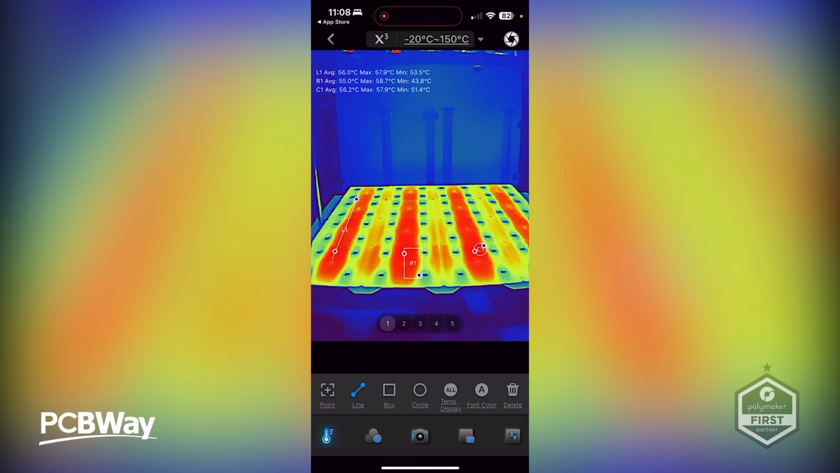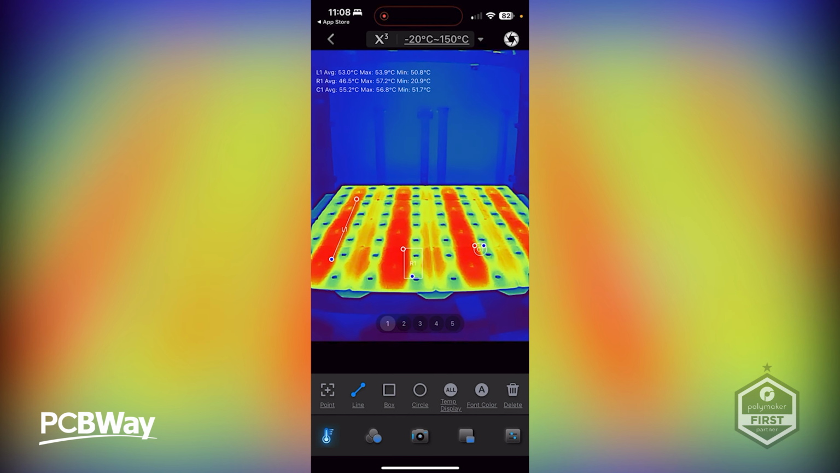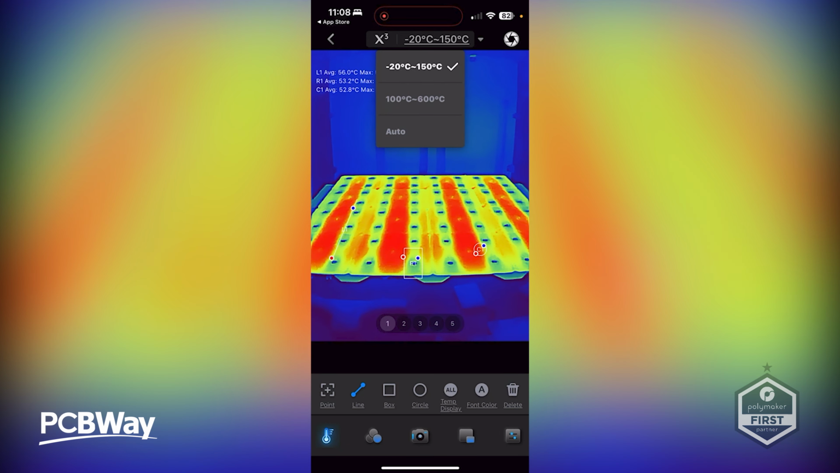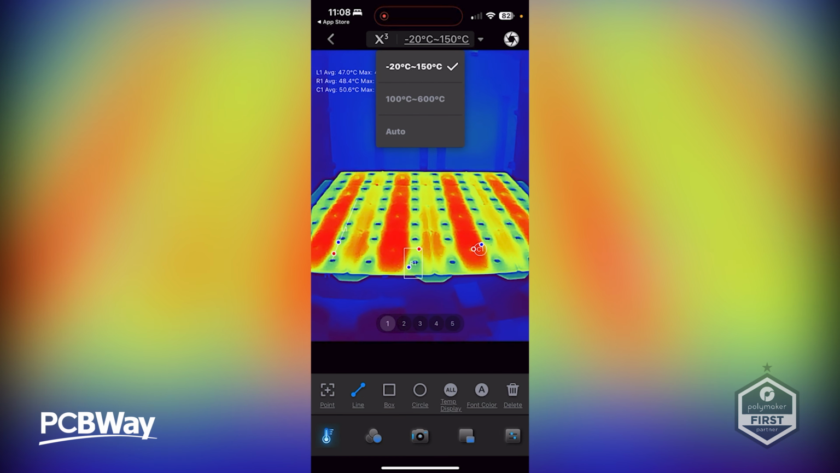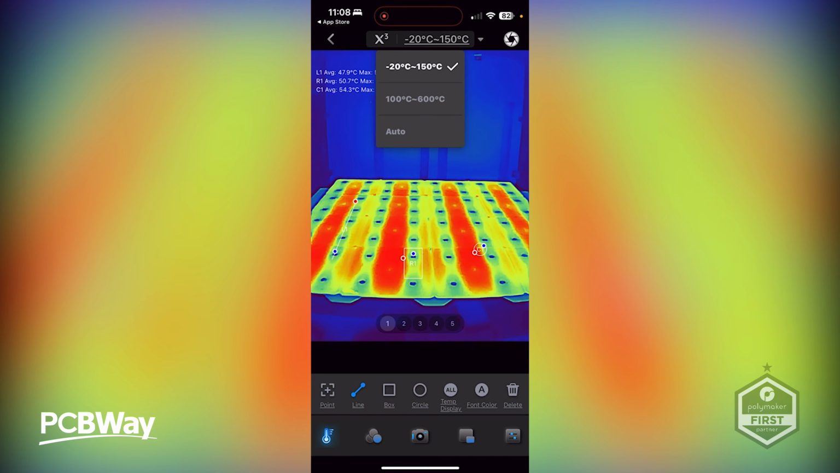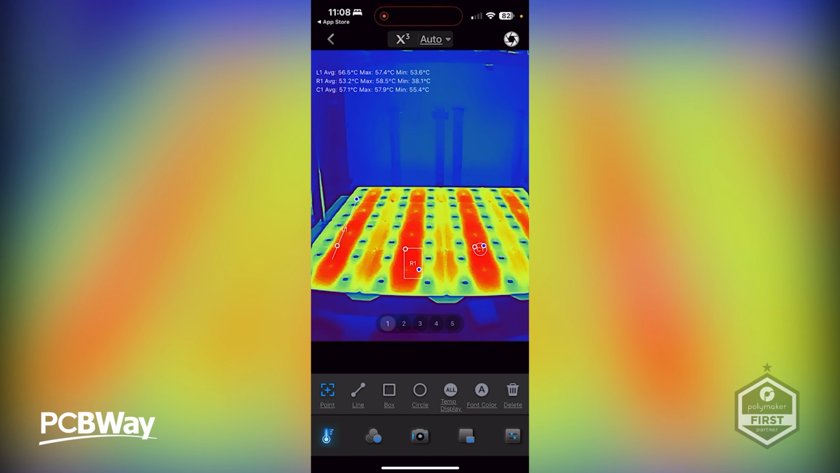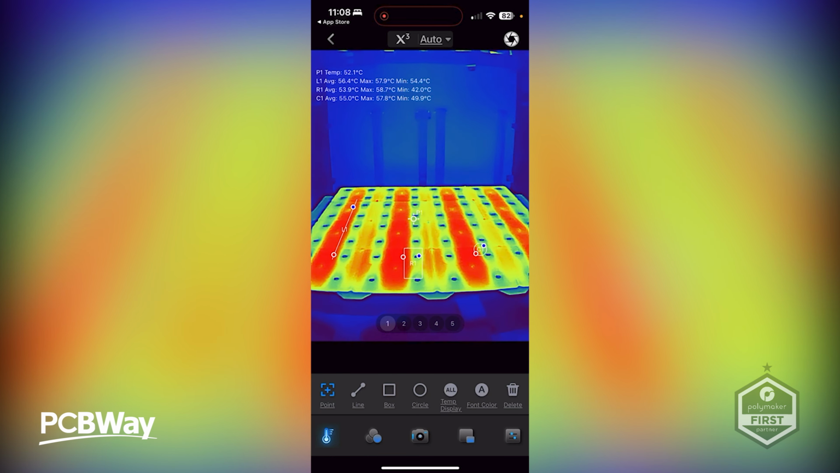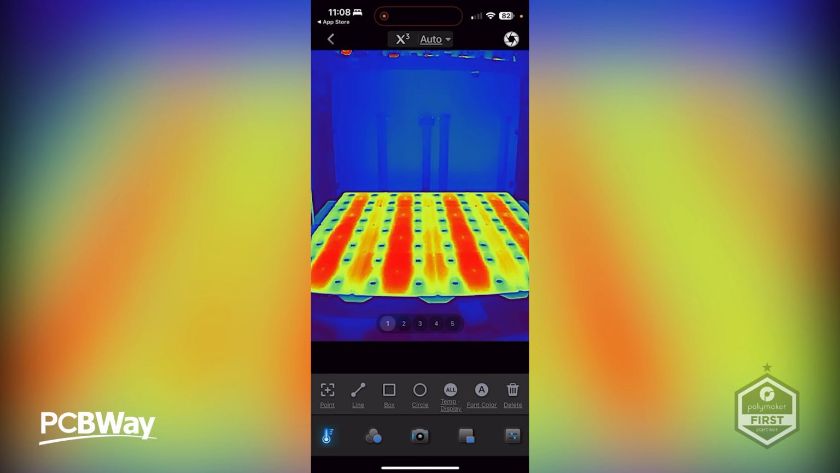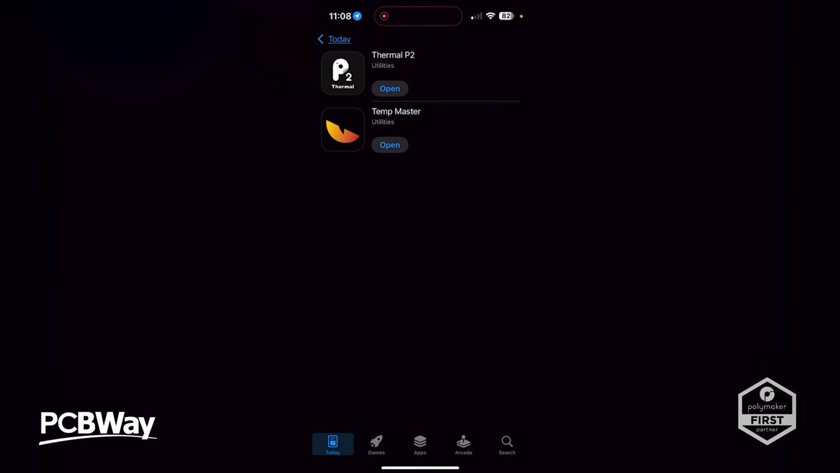That gives you the full ranges, and all the information then is displayed at the top left-hand corner there. Again, at the moment, it's -20 to 150 degrees. If I wanted to change this up, then of course I can change that up to 100 to 600 degrees, depending on the range. I'm going to hit auto for the minute and see what it says. And then we've just got the normal point here as well. Of course, we can delete all those, just like that. Actually, the app is super easy to use. I like that. That's pretty cool.